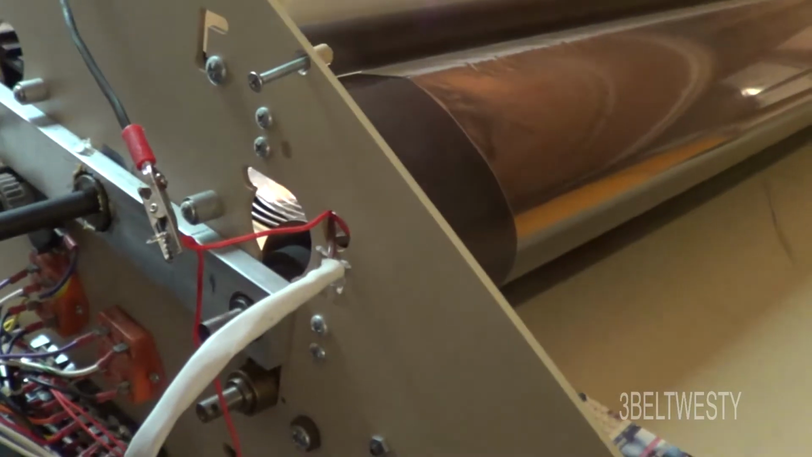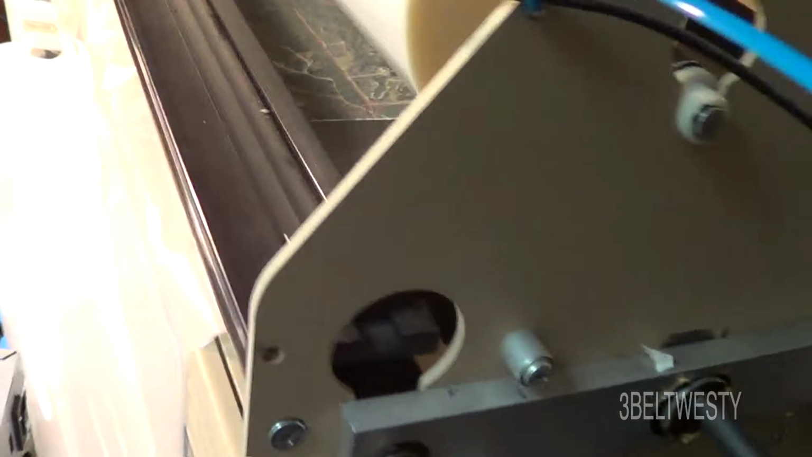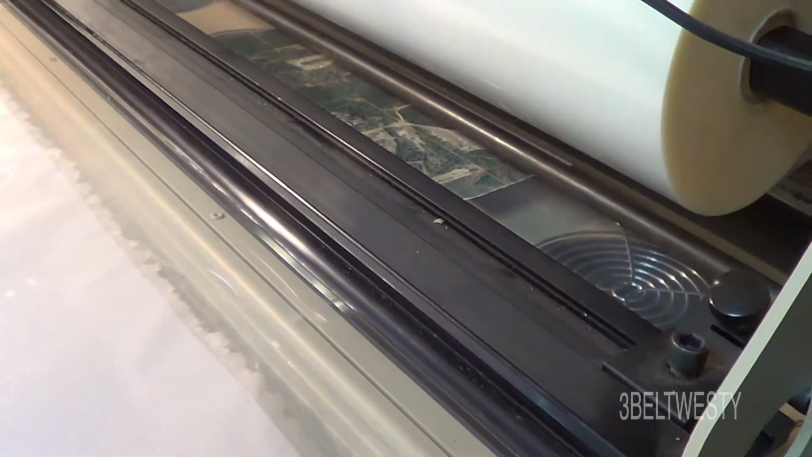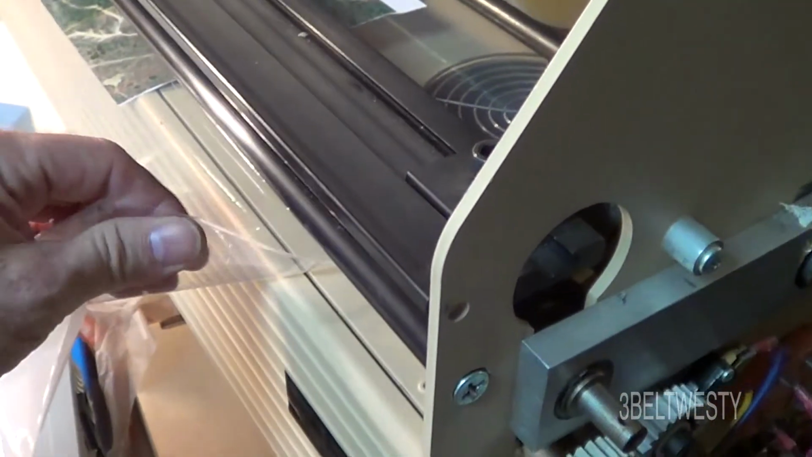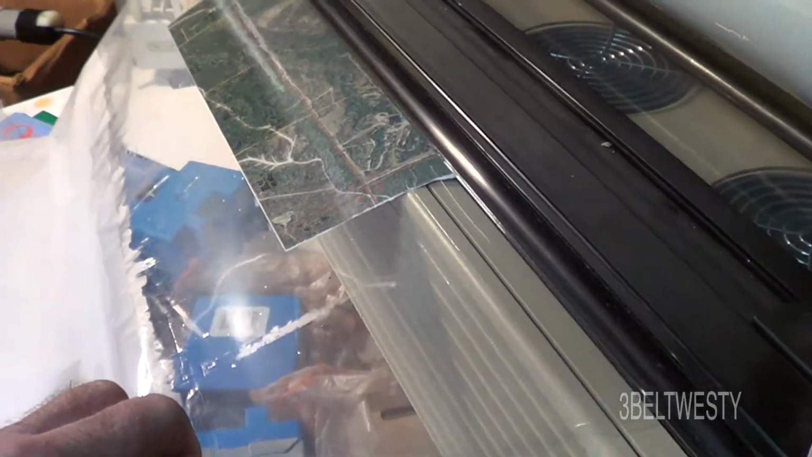Running a test sample through, see if we got good bonding. Just because this is good to itself doesn't mean it's good to the paper, so I'm going to purposely cut through the paper, see if this has got a decent bond to itself.